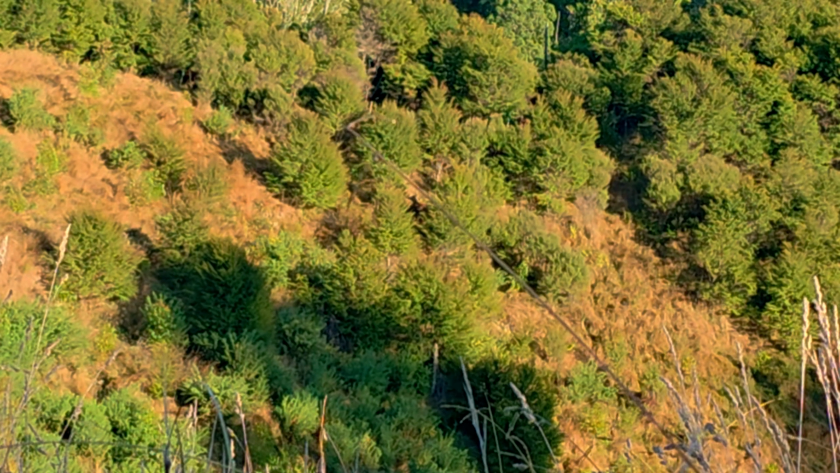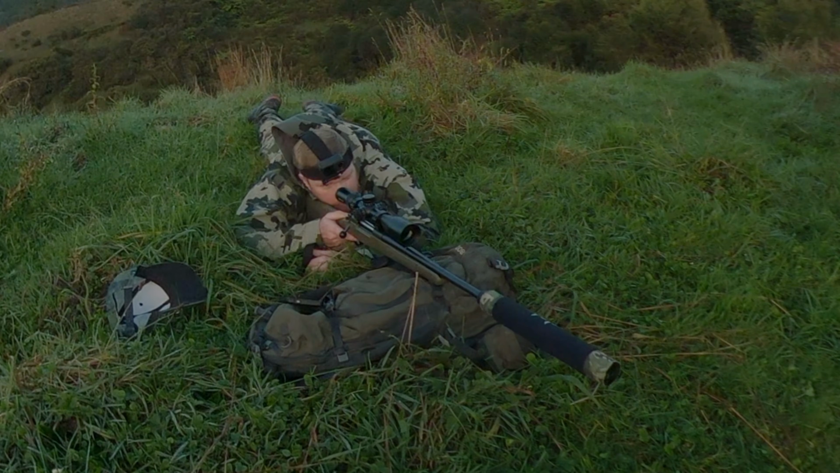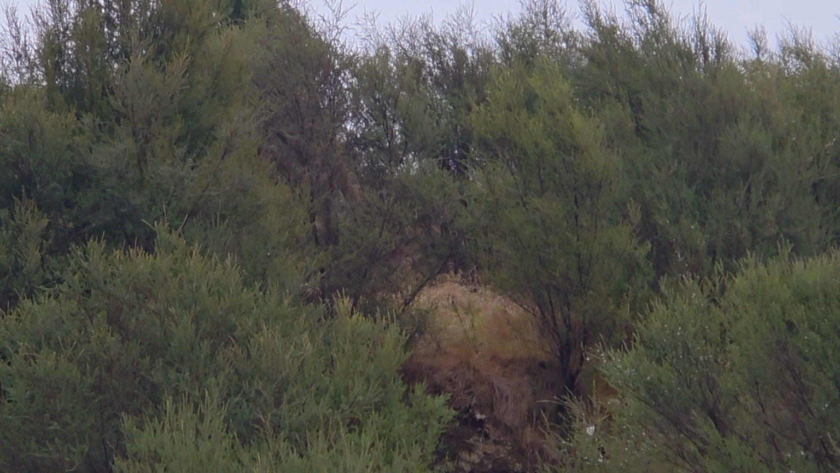There's a good chance that you've walked past deer without ever knowing they're there. I know I've done it. As hunters, we spend a lot of money on binoculars, spotting scopes, rangefinders and rifle scopes, all trying to get better at finding animals. But all of those tools rely on exactly the same thing: you actually being able to see the animal. And sometimes, even when they're standing right in front of you, that's easier said than done.